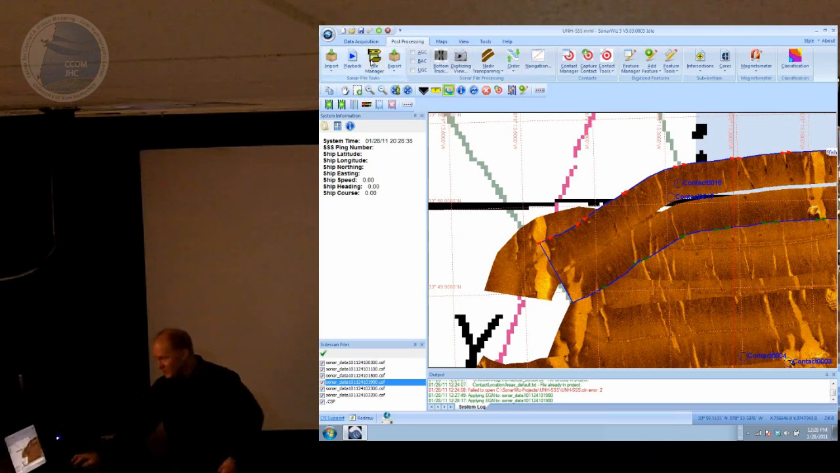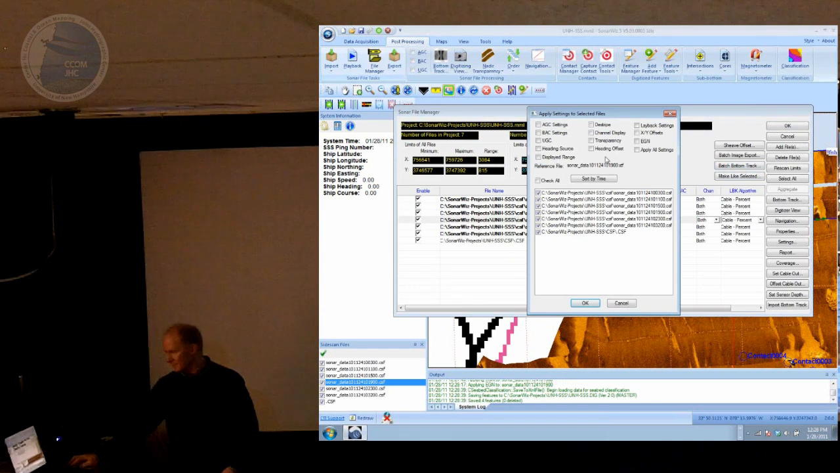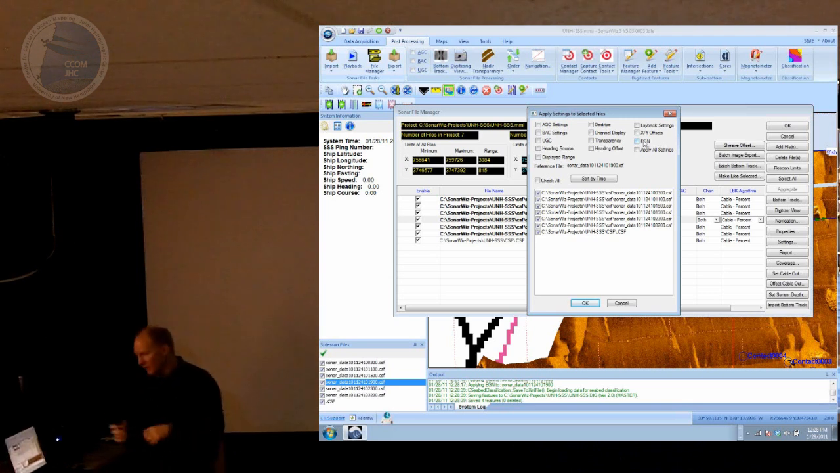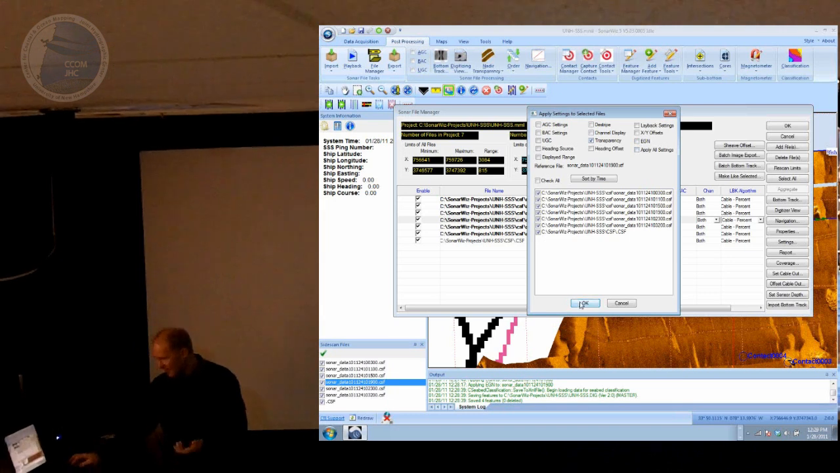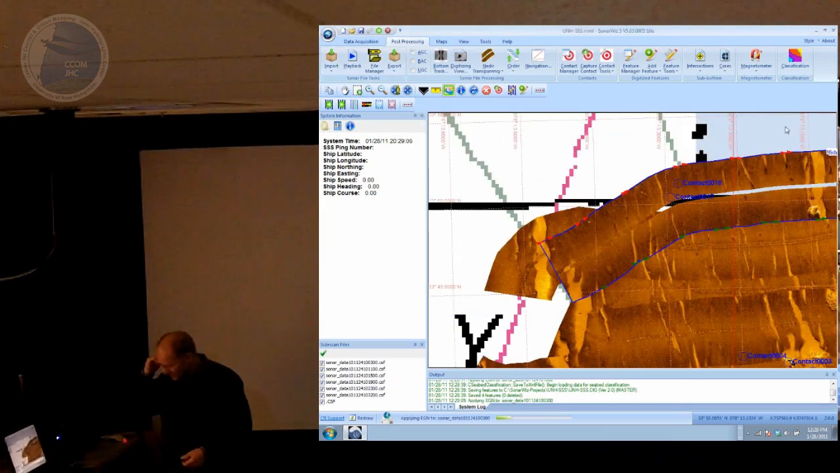Instead, you can use the Sonar File Manager, and inside there's a button called Make Like Selected. The idea is that you take the settings you want from your reference line and apply them to all of your other lines. If I want to take my EGN settings or my TVG settings from that one reference line that I've made look just the way I want, I can check the box. In this case, I'd say transparency, and I want to apply it to all the other lines in the project. When I press OK here, hopefully it'll go off in the background.